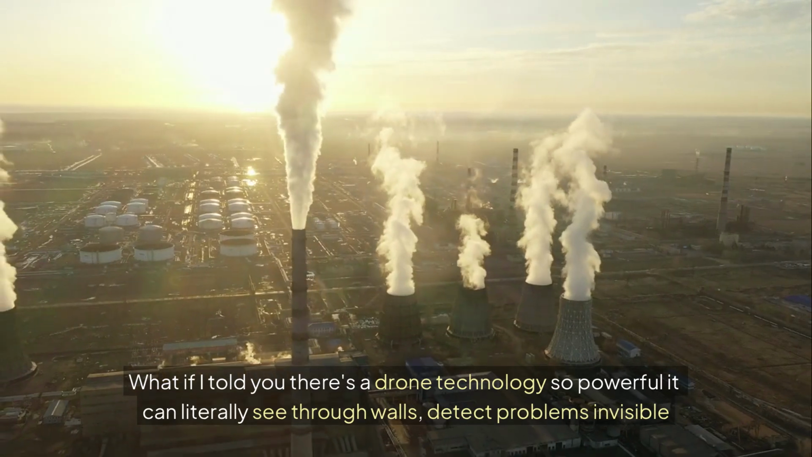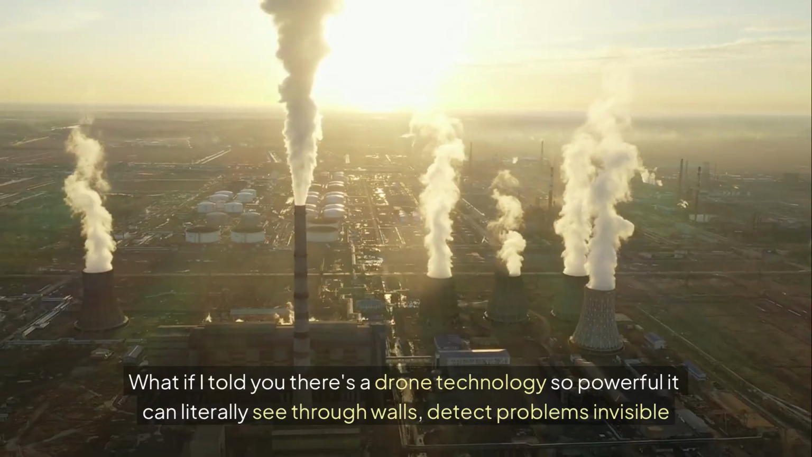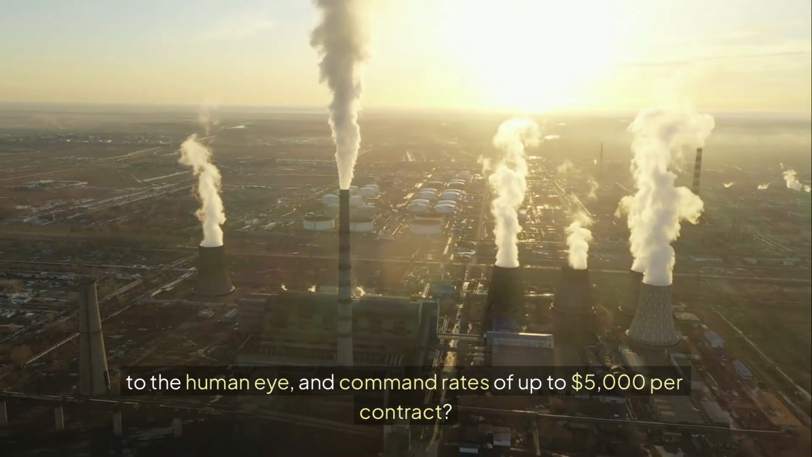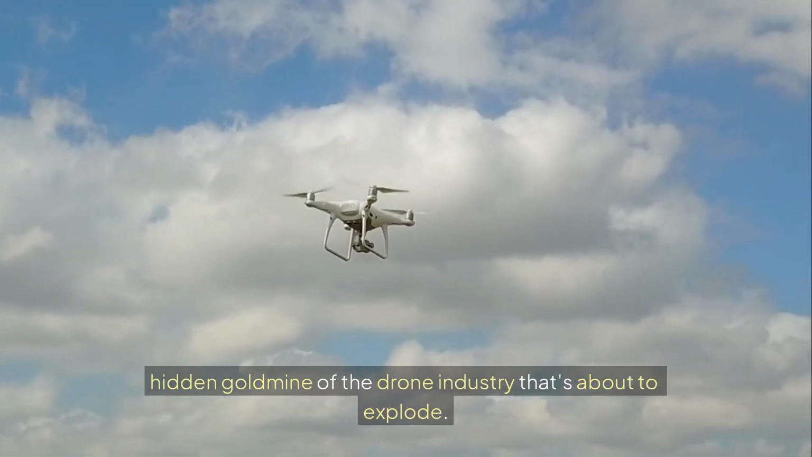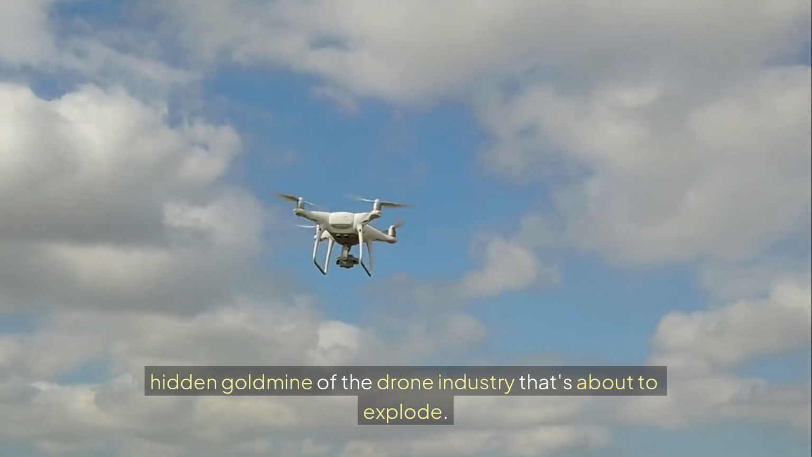What if I told you there's a drone technology so powerful it can literally see through walls, detect problems invisible to the human eye, and command rates of up to $5,000 per contract? Welcome to the world of thermal drone imaging, the hidden goldmine of the drone industry that's about to explode.